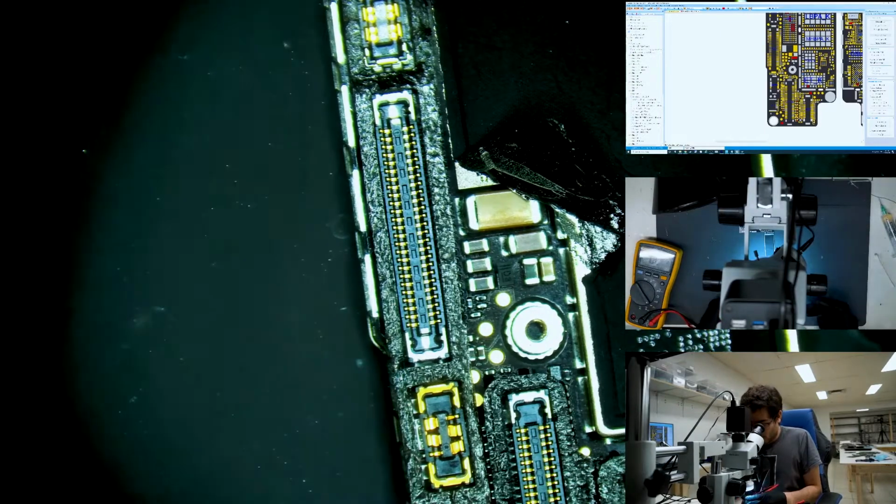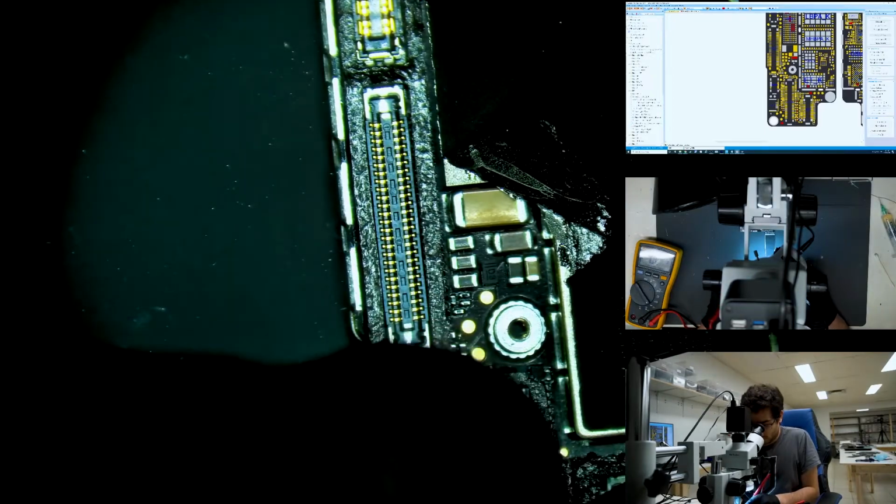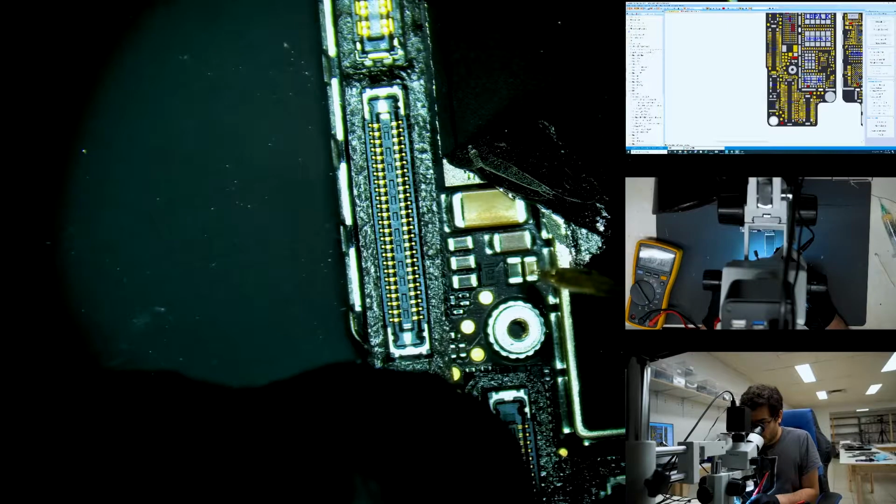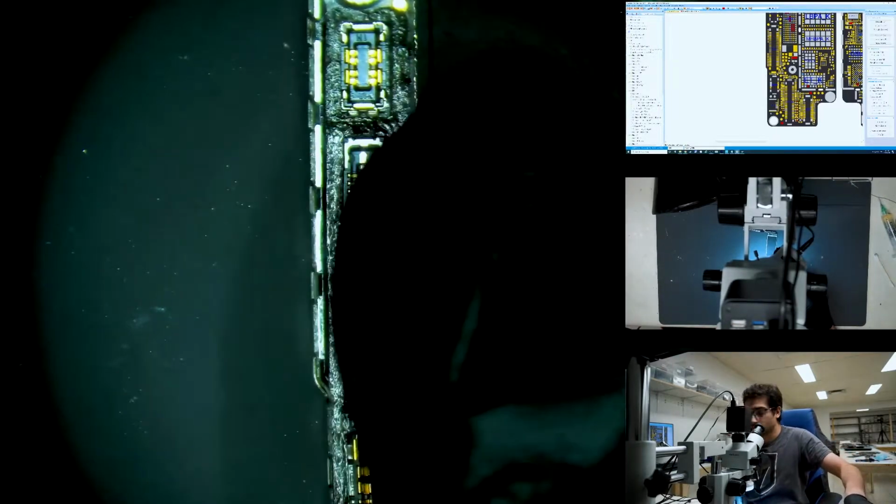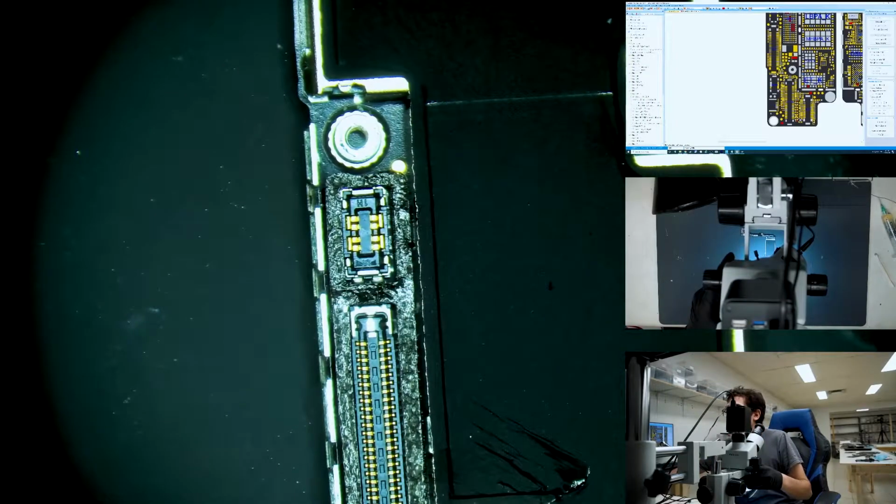First thing I'm going to do here, I'm just going to check for a short on VDD main. So we do have a short on VDD main. Next thing, I'm going to switch back to the overhead cam.